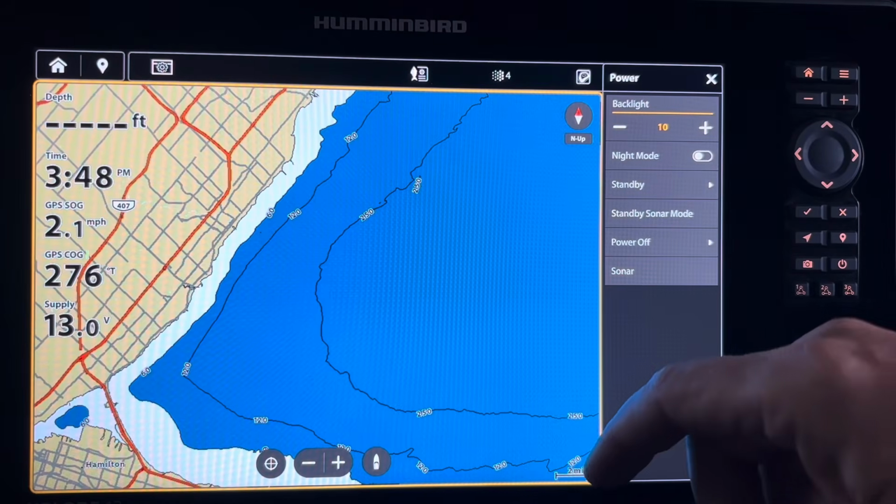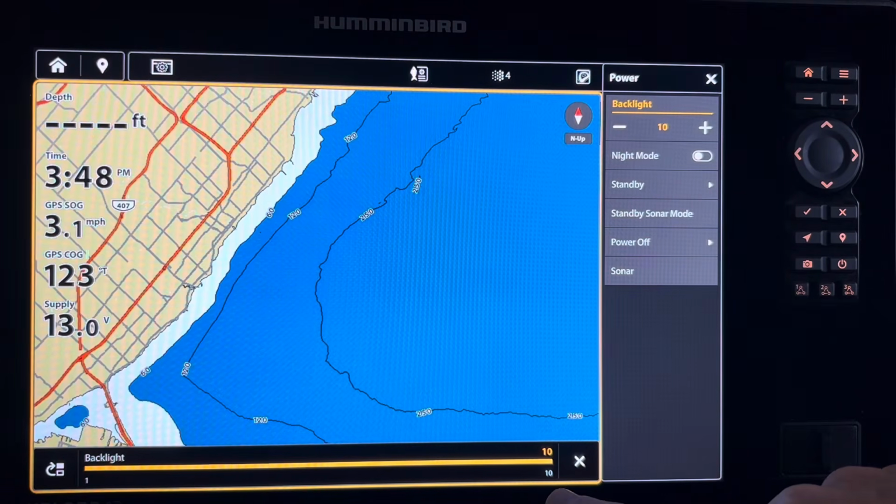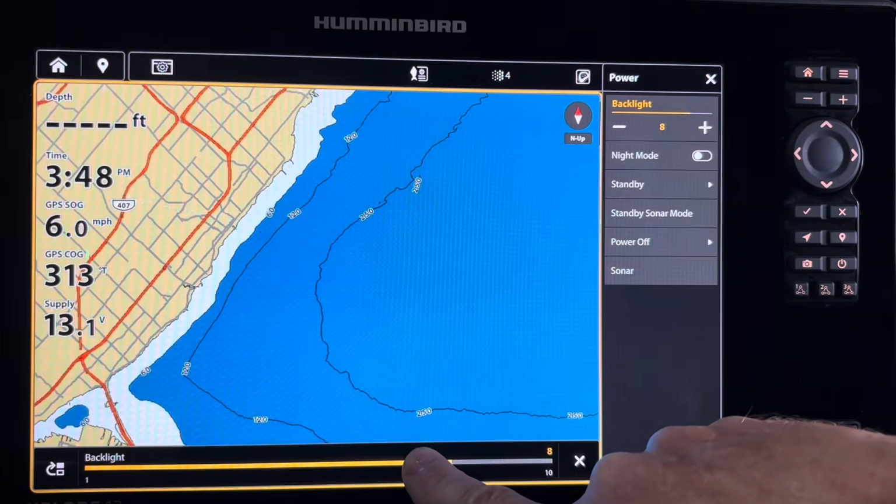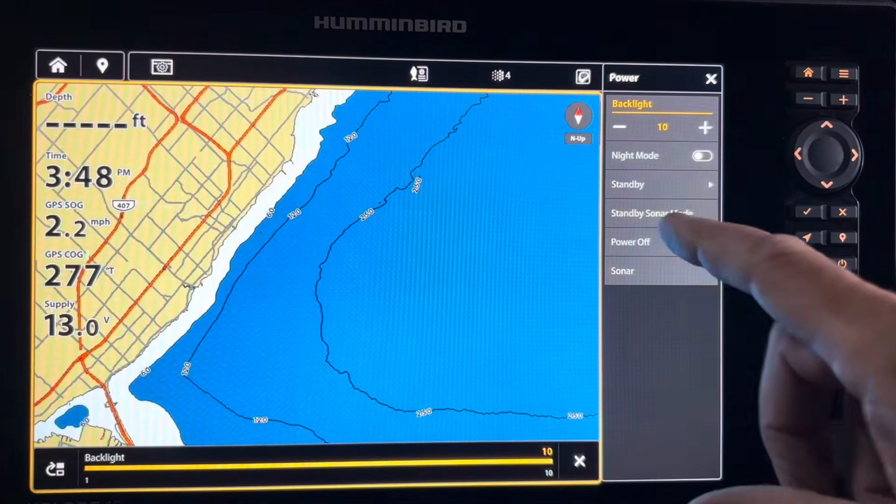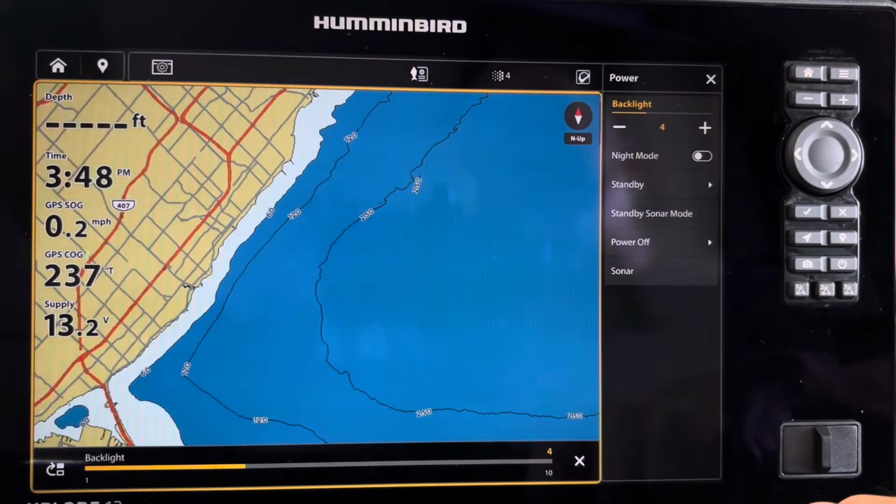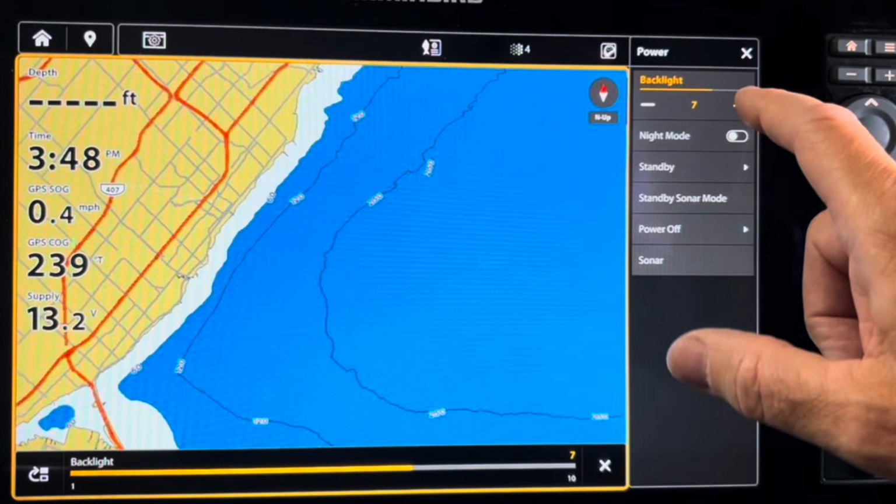Let's see what happens when we highlight the backlight pane. And you can see that this now has created a bar down here, and I can take my finger and you can see that the screen is dimming, and I can do that by simply sliding my finger, and I can slide that back up to 10. I can also use the screen here and just tap the minus and you see it's down to 4, and I can go back up to 10. I generally run my backlight at 7 to conserve battery power during daylight hours.